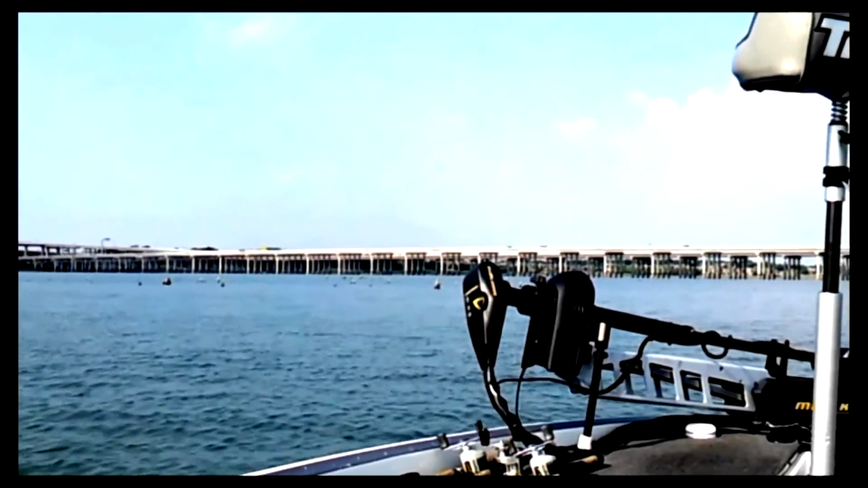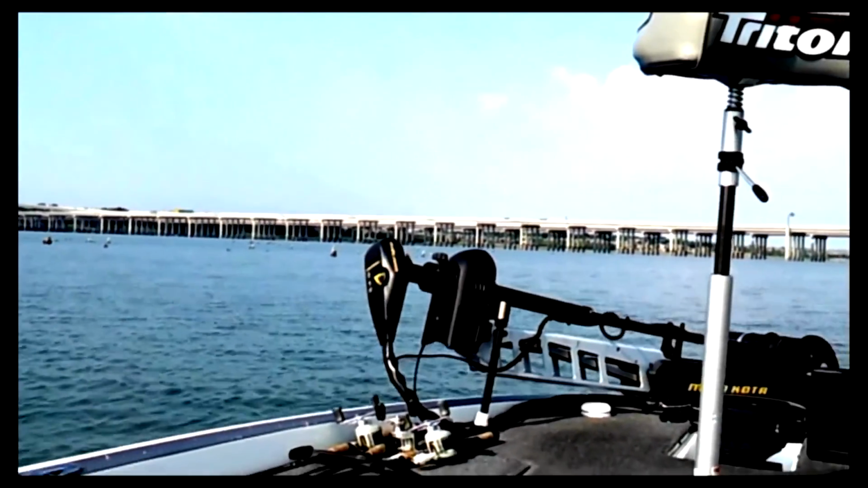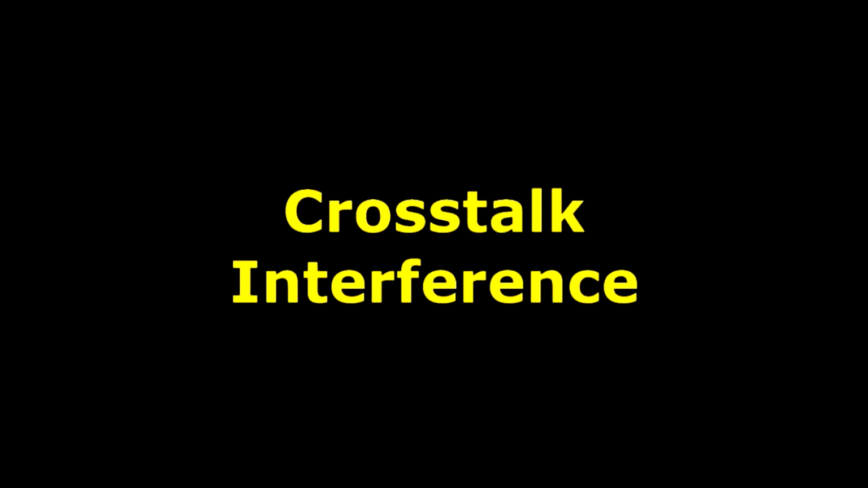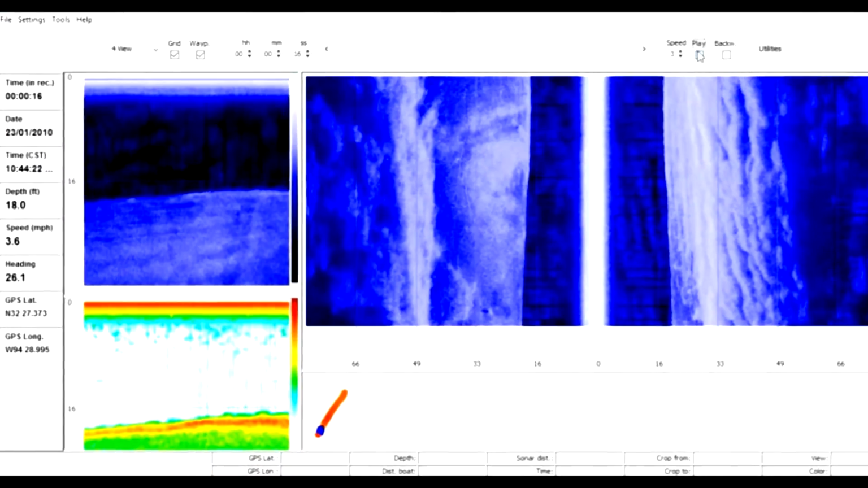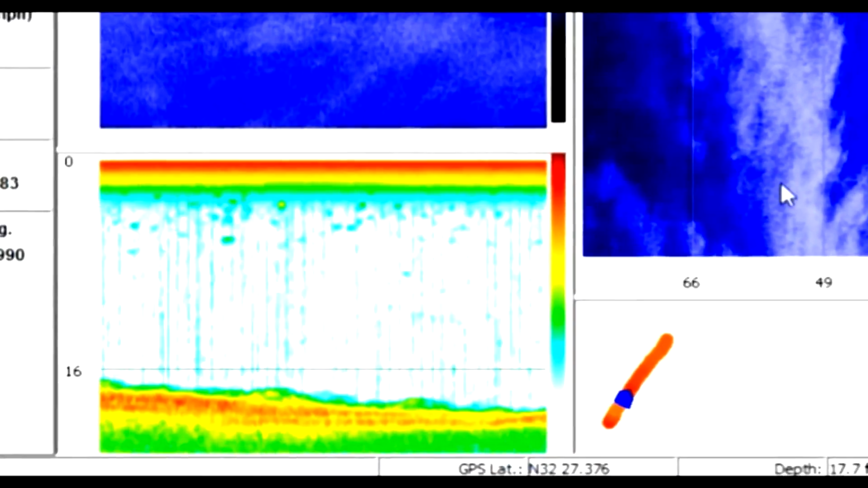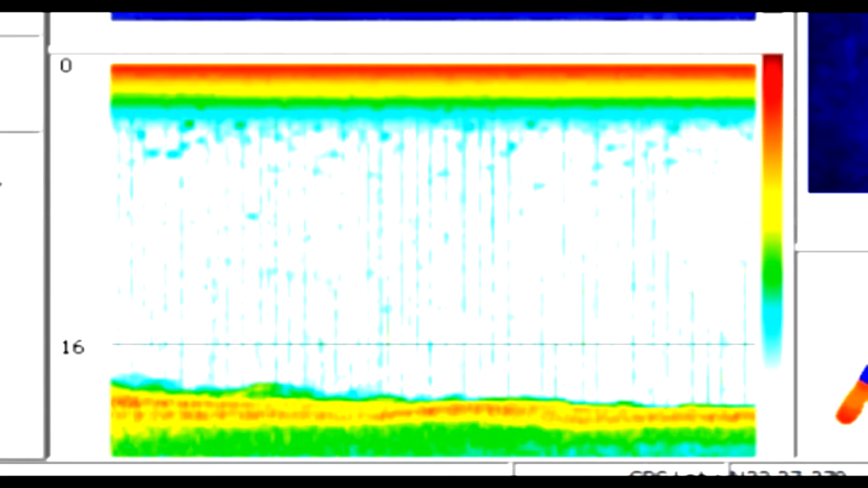Try to pick days where the water is fairly calm. You'll be surprised how much better your recordings are than when you have choppy water. It'll be a good idea to turn off the sonar on your other units while you're making your recordings so you can eliminate the crosstalk.